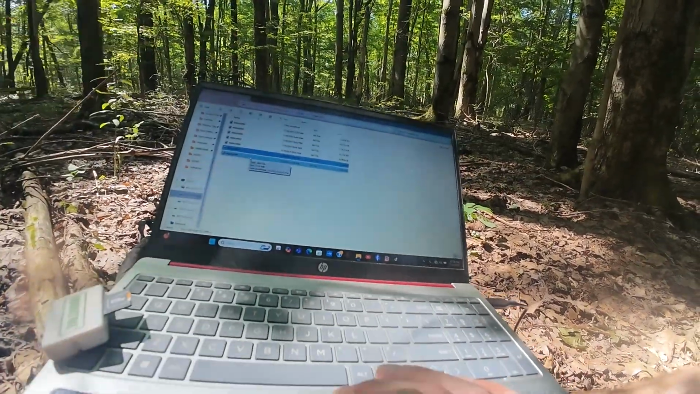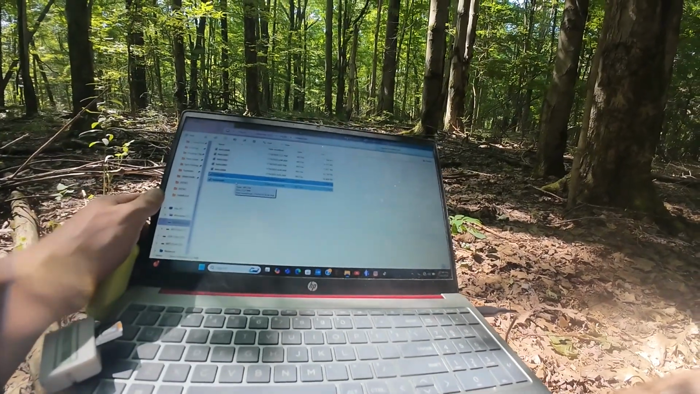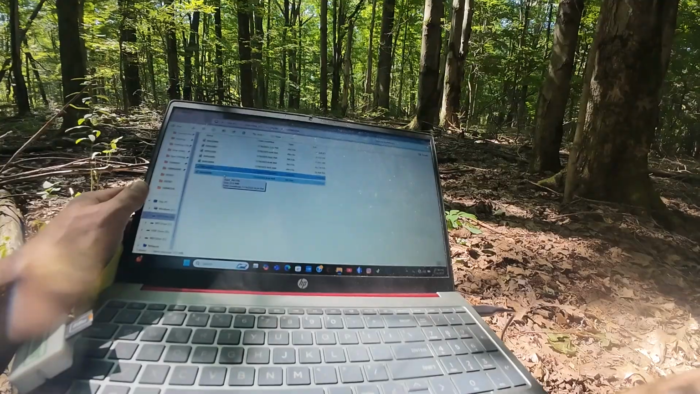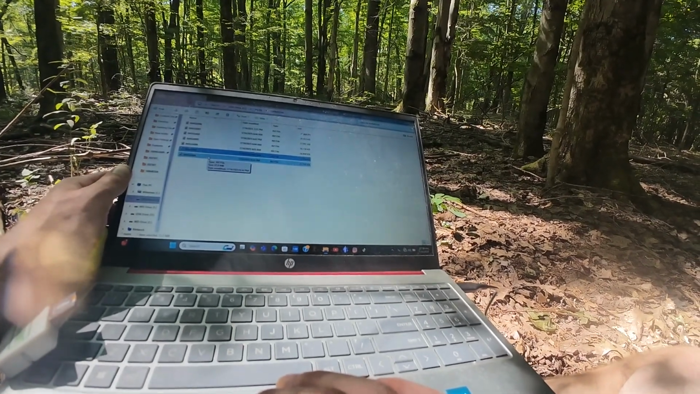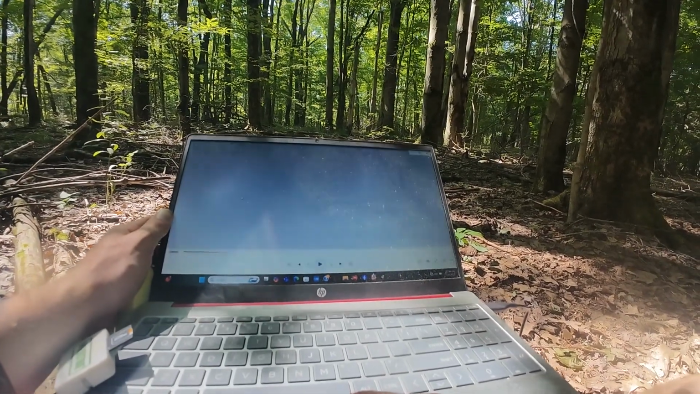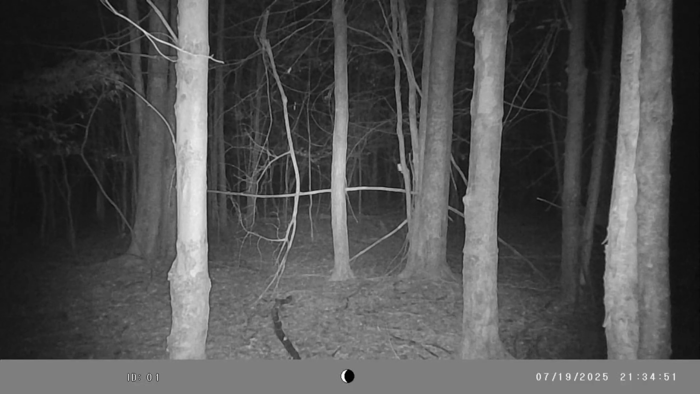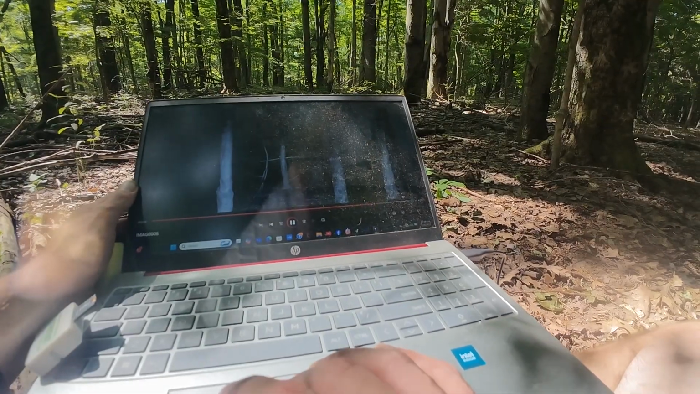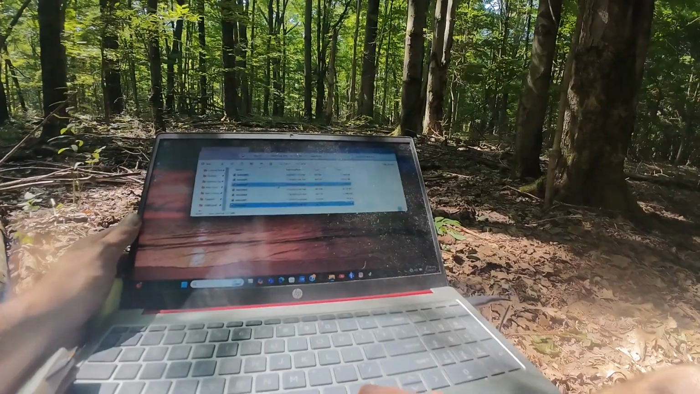Man, it's such weird timing they come through, honestly. It's like not consistent at all. But let's see what we got. Looks like a doe. Hey man, a couple few is better than none. I do know that.